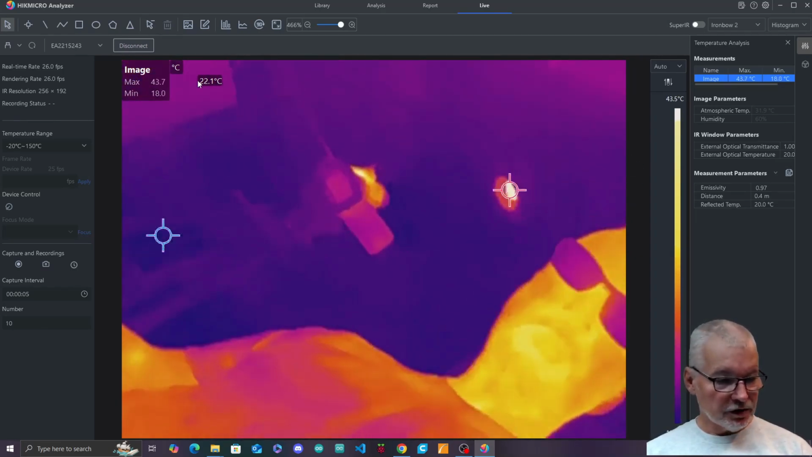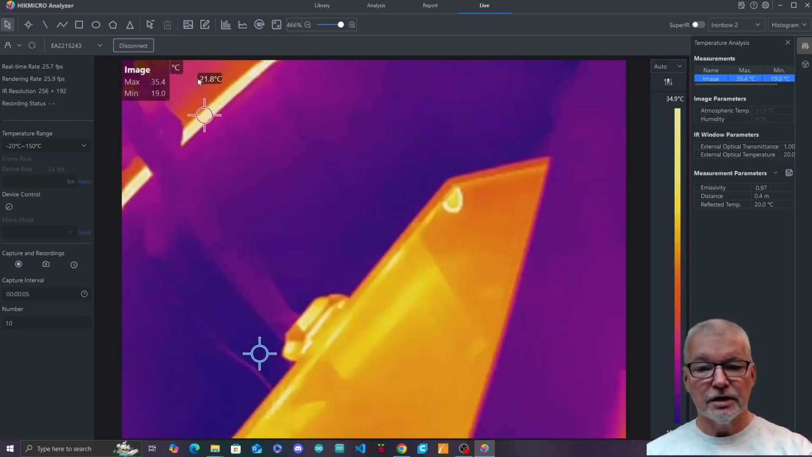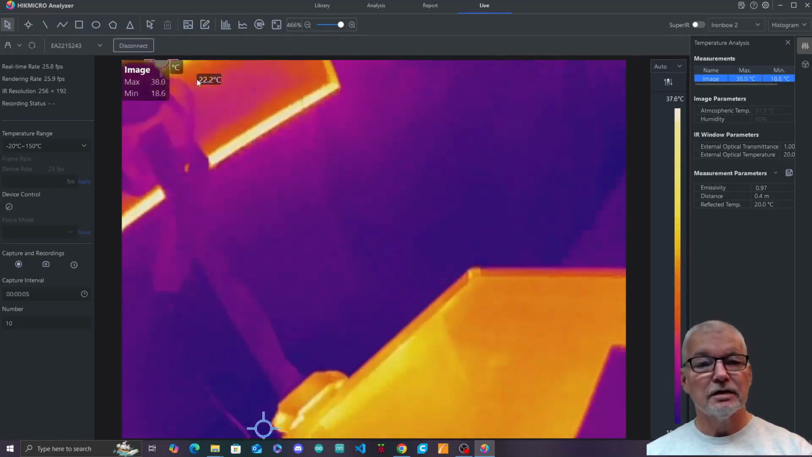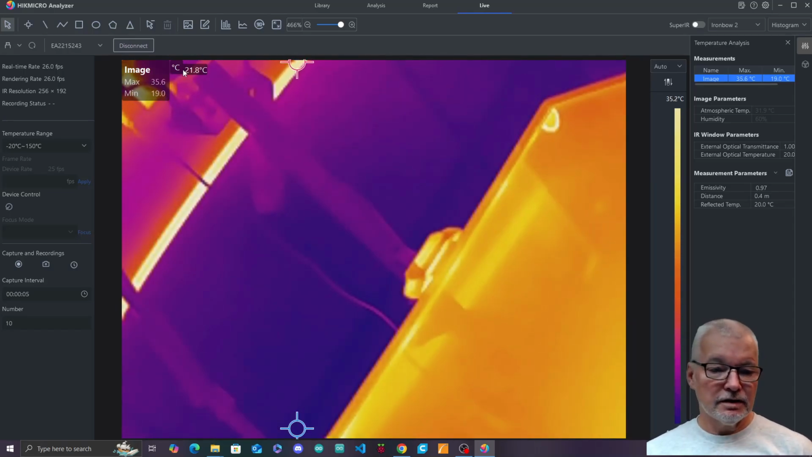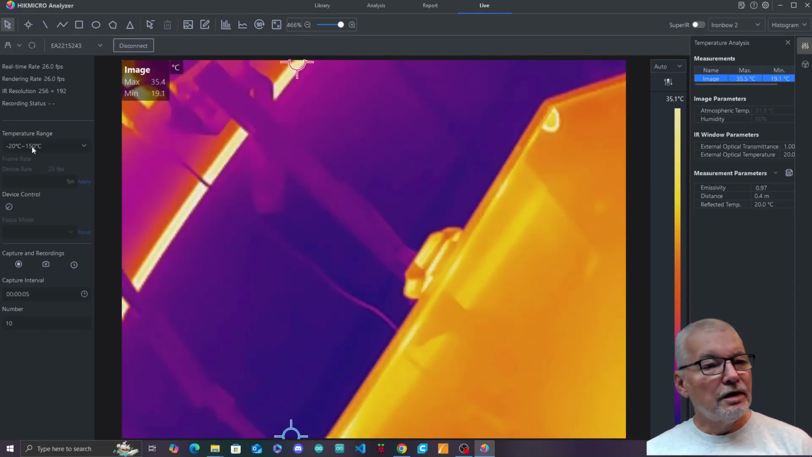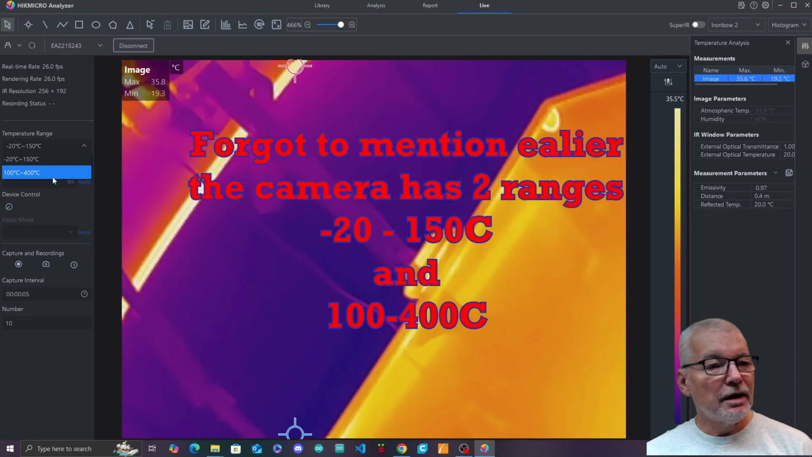I'm just going to put this down a second. Just going to leave it pointing at a couple of things. That's a monitor and some lights and things like that just for the moment. So we've got temperature range. We can select different temperature range depending on what you're trying to measure.